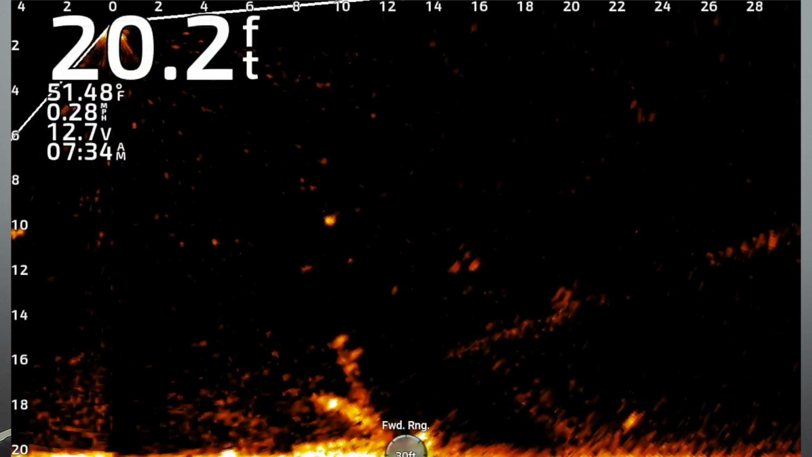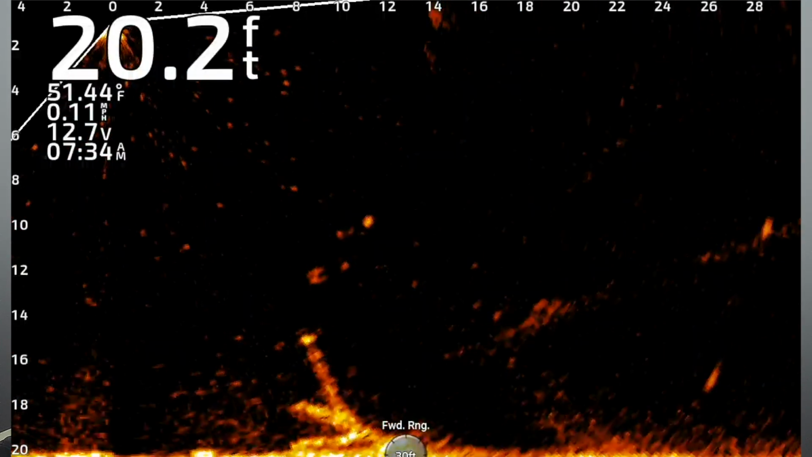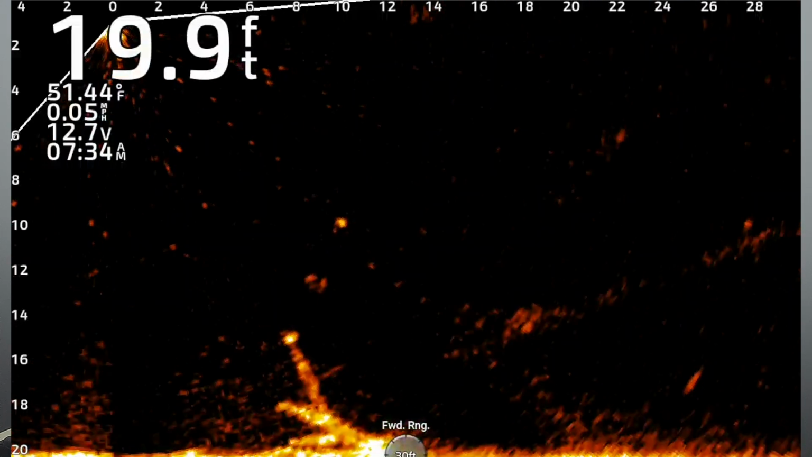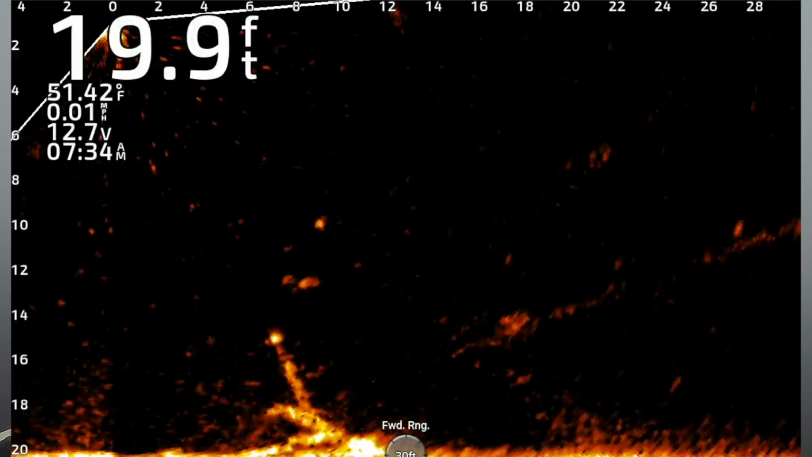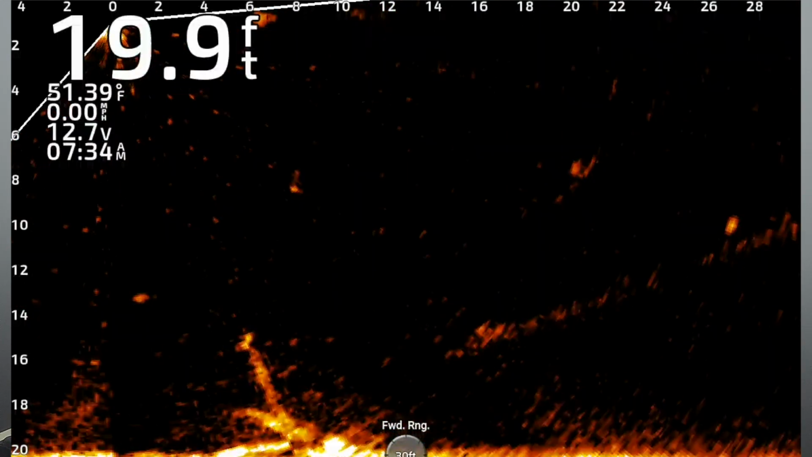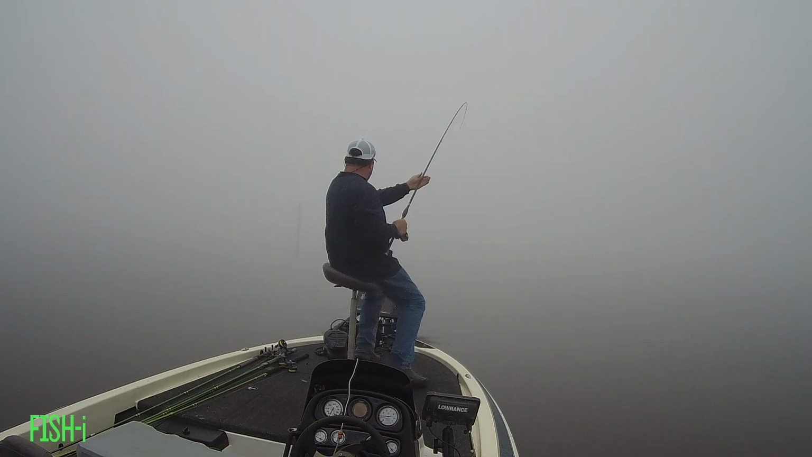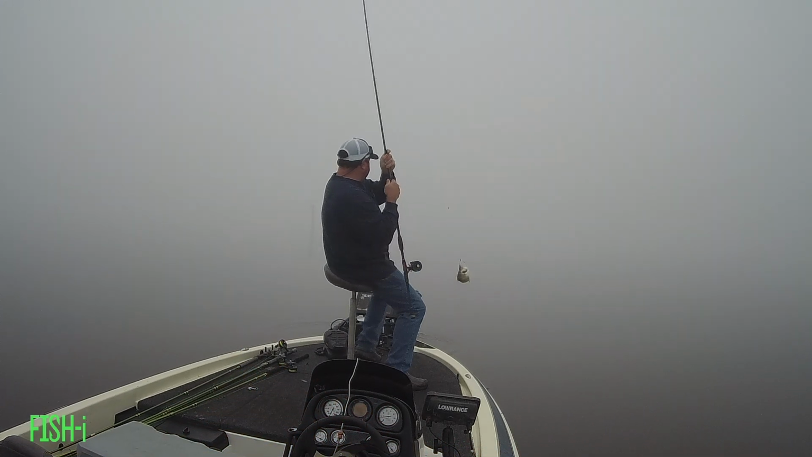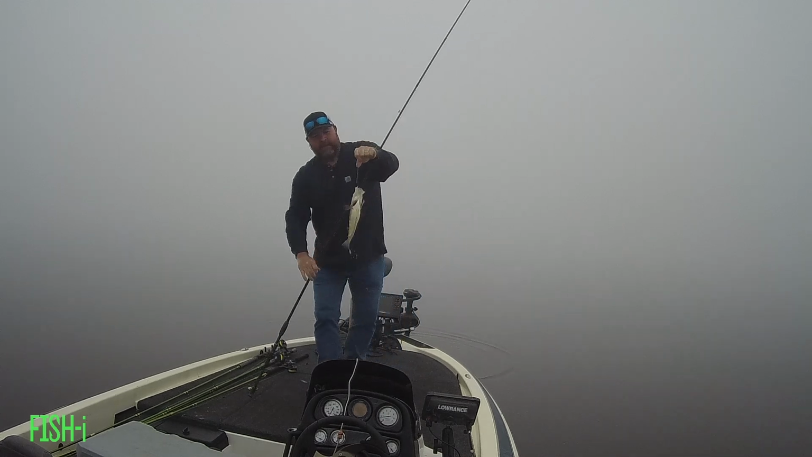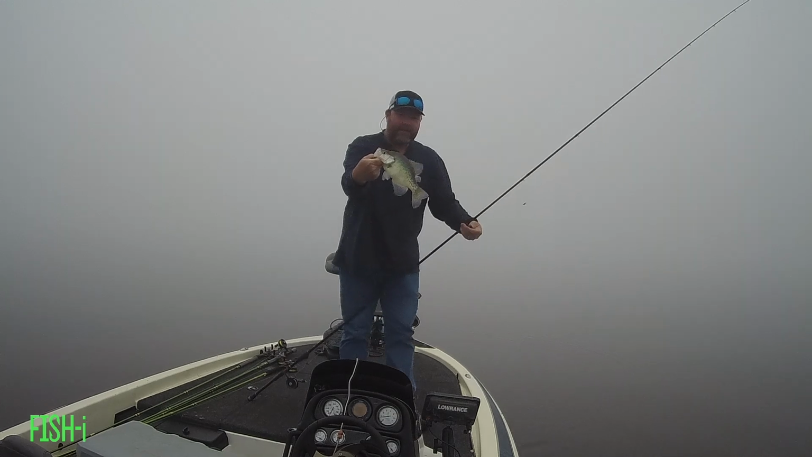Here's our first victim. He's just floating kind of above a treetop there. Yeah, that's a good start. Been here just a few minutes. We got us a pretty good keeper.